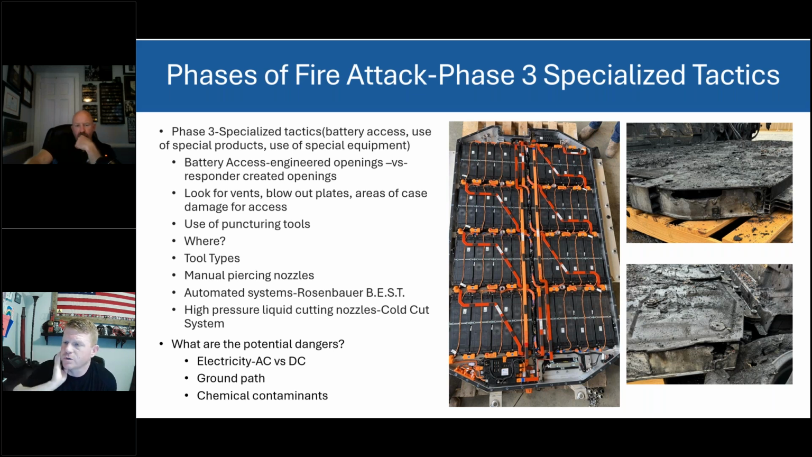Some of the warnings in the response guide say don't puncture the battery, you can cause a fire. Well, if we're responding to a fire, now what? I just question those things. And the other part of this is, with respect to education out in the fire service, what is the background of the message?